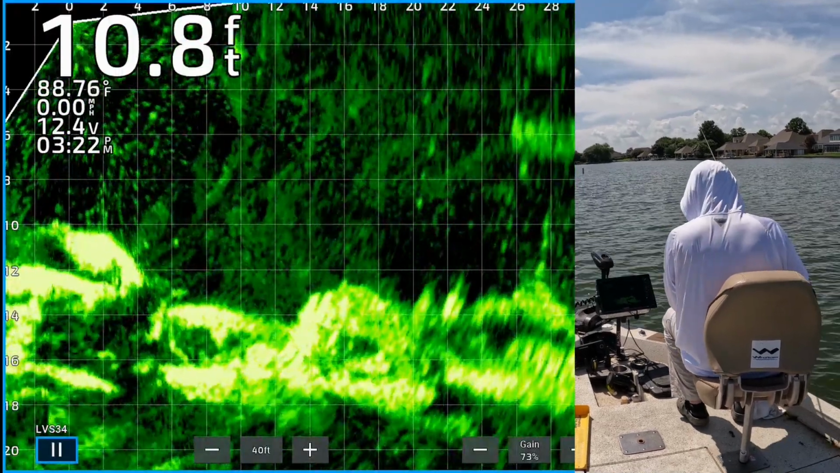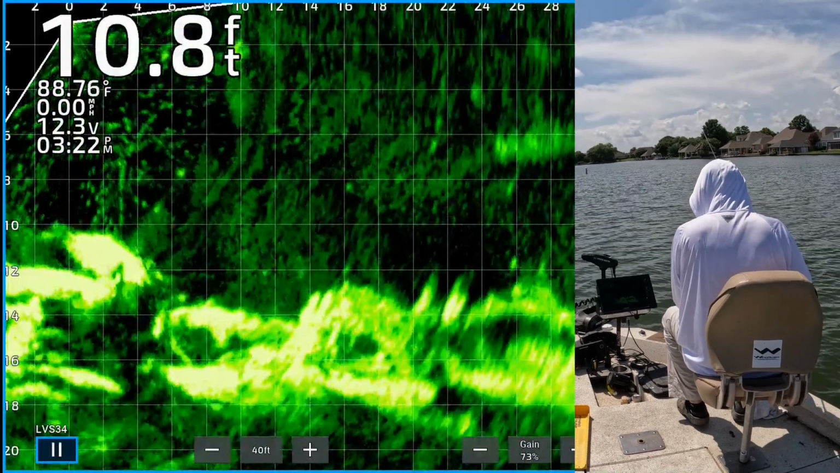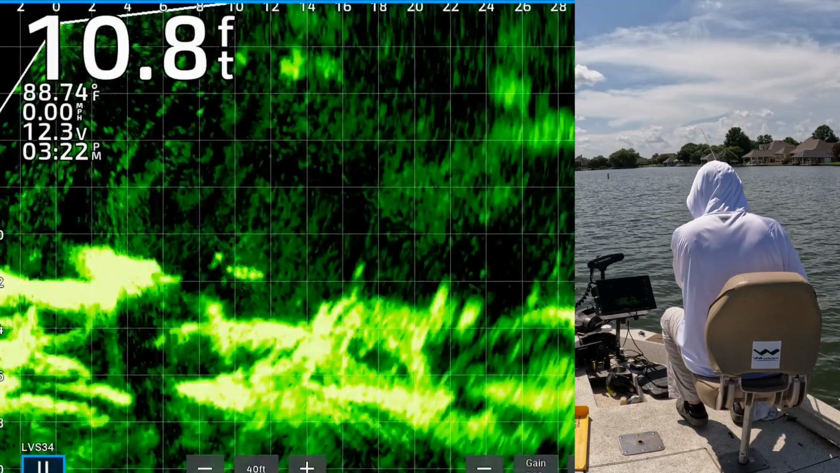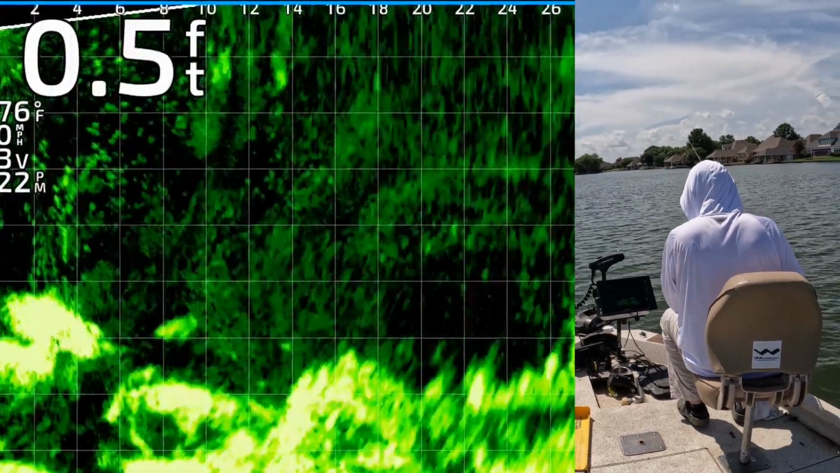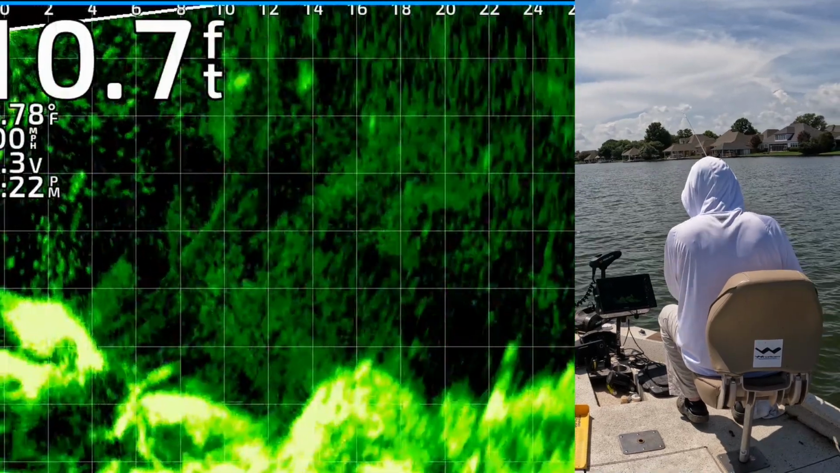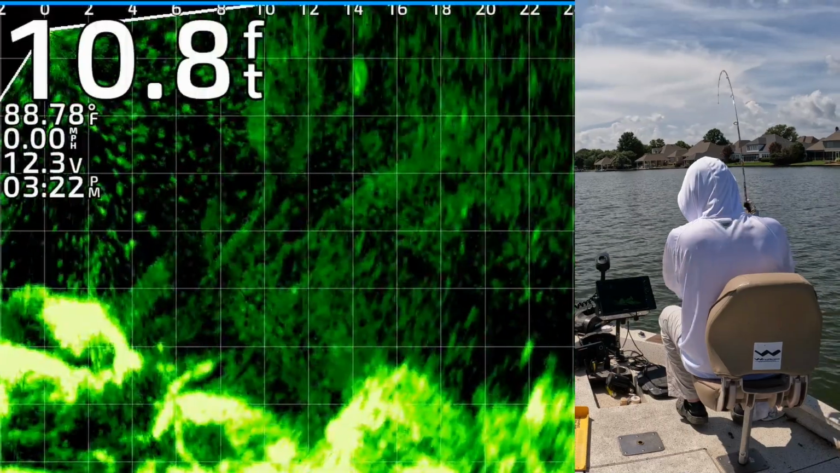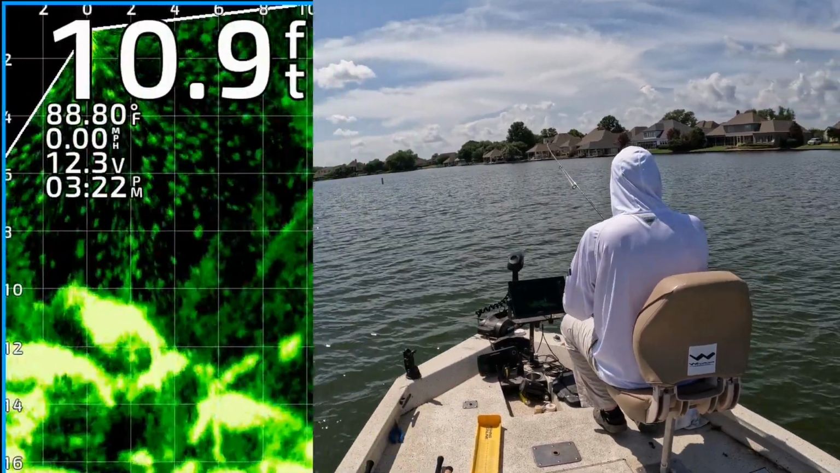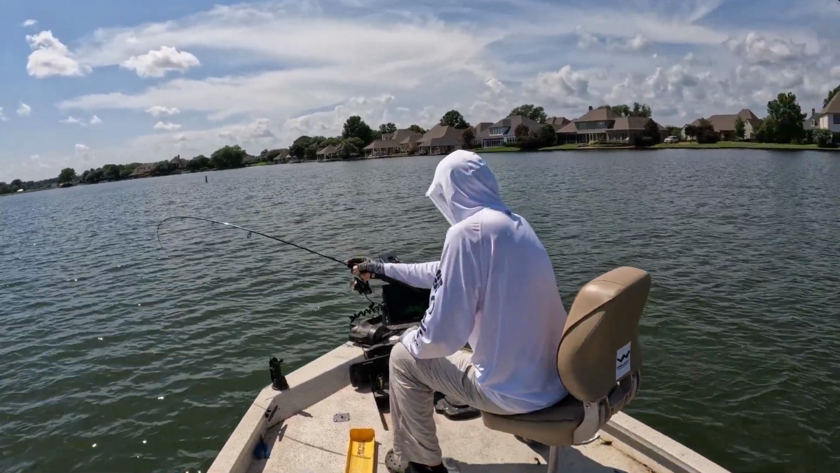Those last couple fish I didn't have my chest camera on, so I couldn't show you the measurement. But at any rate, there's my jig and weight, bringing it through the fish. And at 14 feet, you're going to be able to see one of them's about to eat it. Right there. He's got it. He came up and got it. Hope that's a crappie. It's a crappie. It's a good one, too.